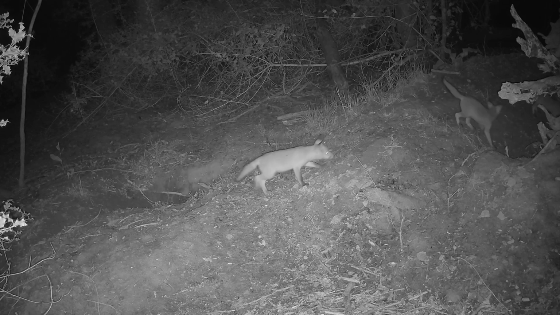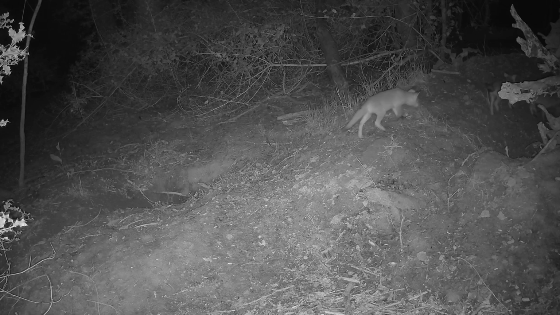So I think I'm going to probably keep this particular camera here. Seems as if it's a good position. And maybe use the other camera just to see if I can get a bit of information where the fox's den may be. I'm assuming it must be pretty close.